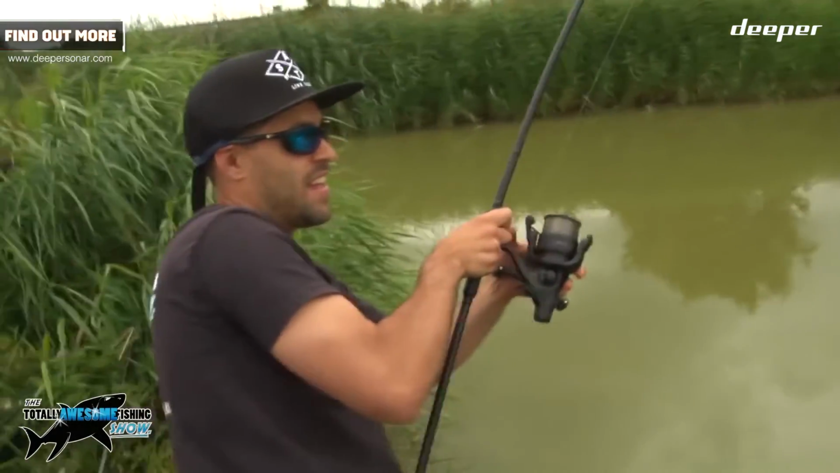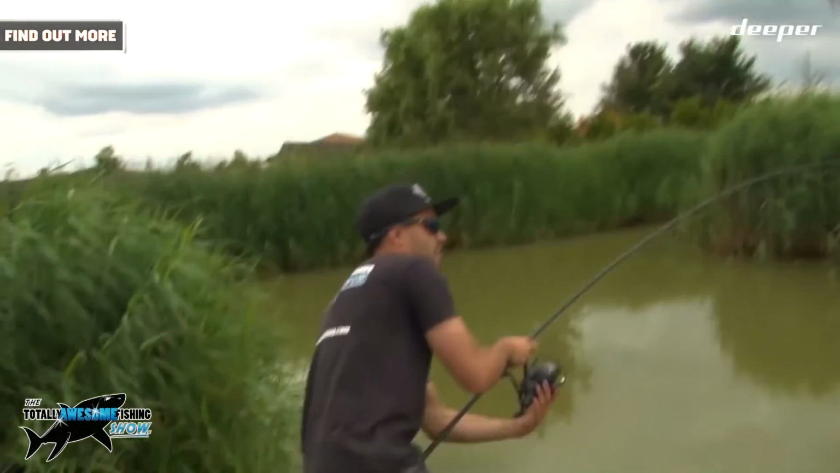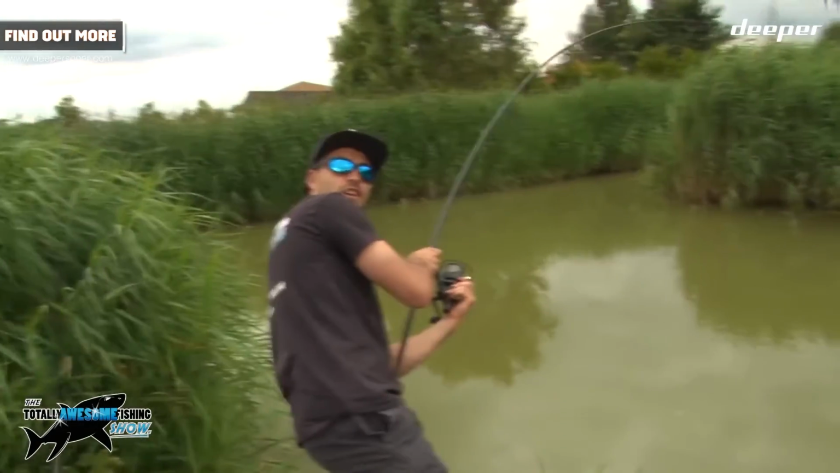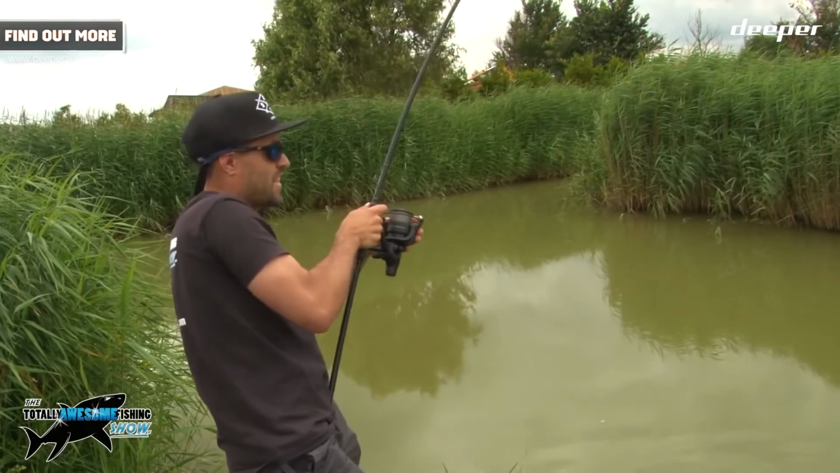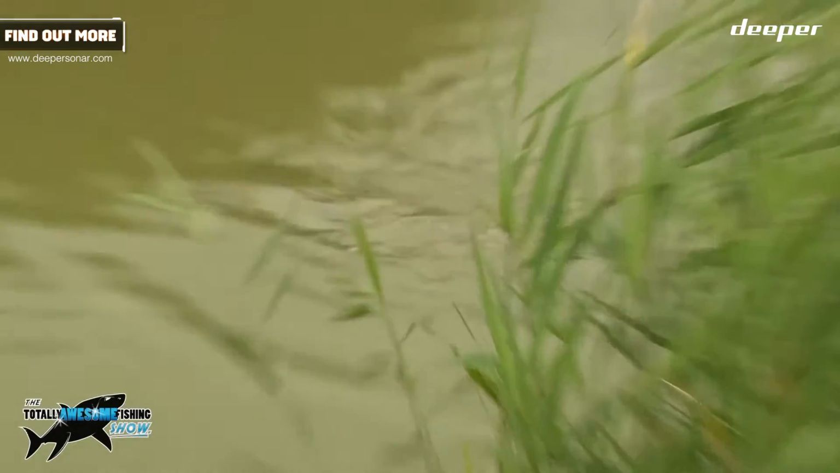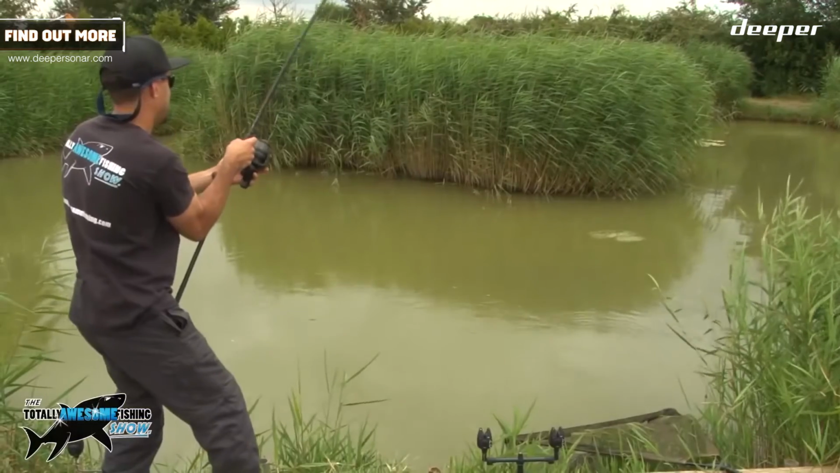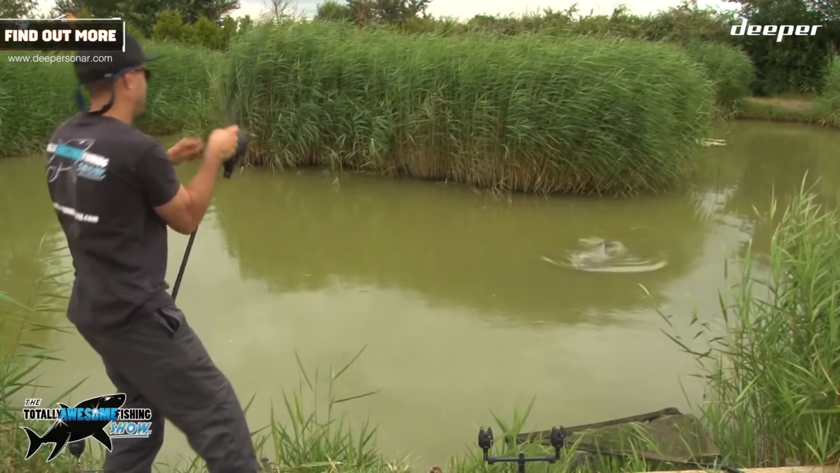Oh man. Oh, big fish. This is my biggest. No, let's get it. We're not there yet. This could be my biggest UK freshwater fish. Oh man, Jesus. It's big. Come on. Come on. Do you want me to net him? Oh man, that's so big.